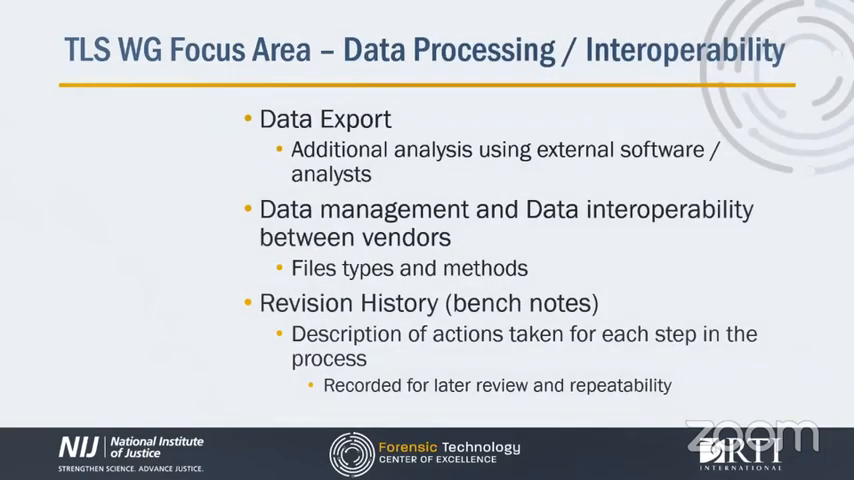Now let me talk for a moment about data export, or providing deliverables. I still think the most common deliverable for TLS data is a top-down 2D diagram. However, increasingly, fly-through videos, 3D diagrams, animations, or just exporting your point cloud into a light viewer package are becoming standard requested deliverables of the data. Exporting the data either in its native format or in a universal format like E57 or PTS will allow for additional analysis of the data using proprietary or third-party software.